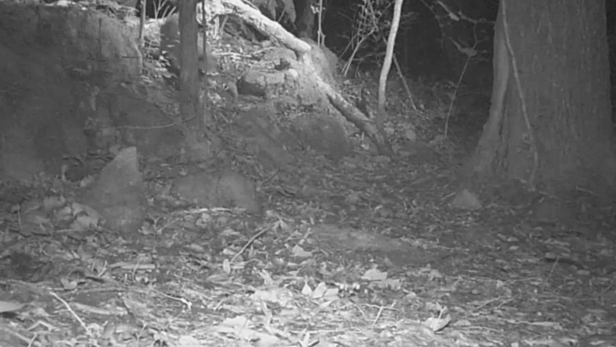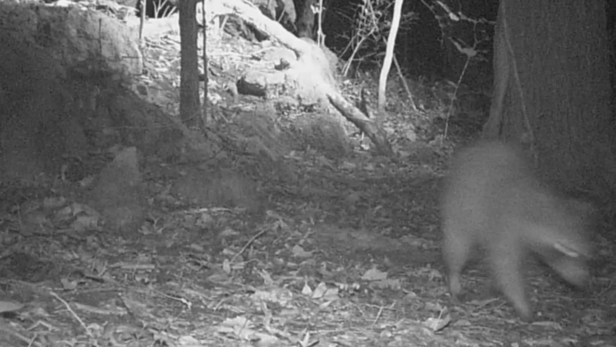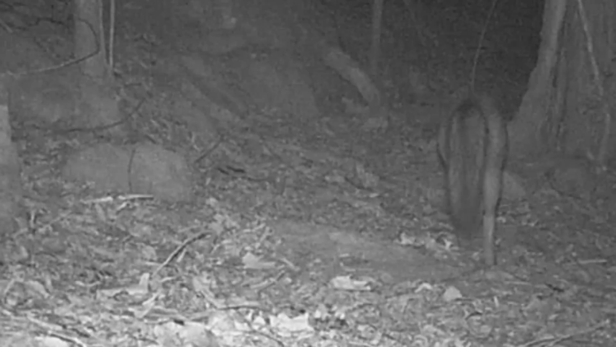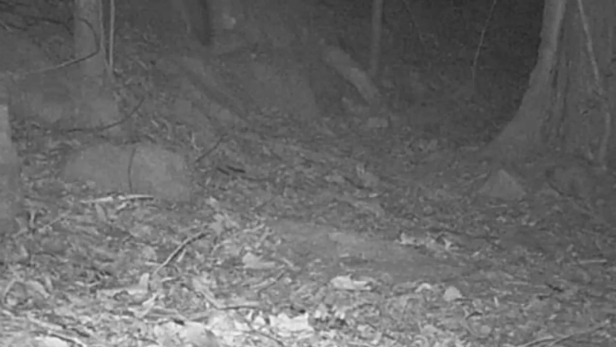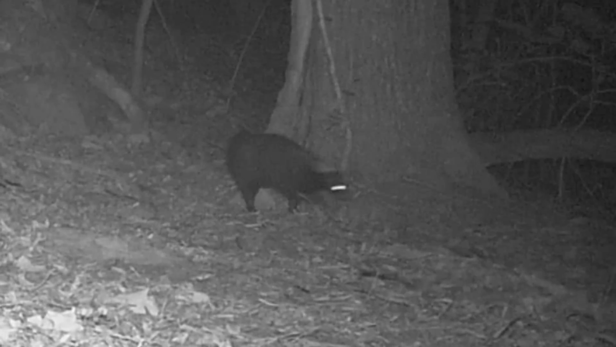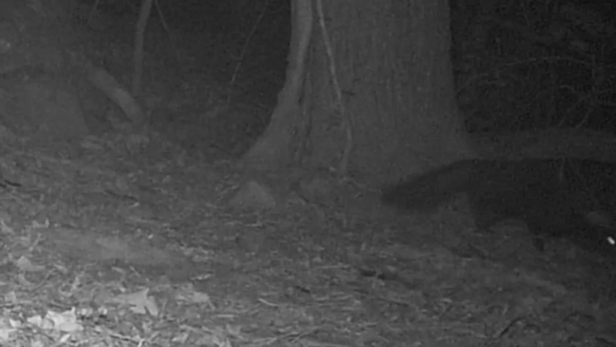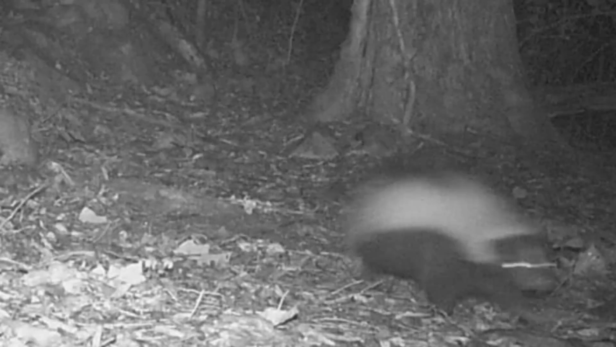Down at the tree, there's Mr. and Mrs. Rocky. They've been visiting the hotel up there. And there's a fox moving up towards the motel. Now there's Wishbone. You see him some, then you don't. And there's Splash.